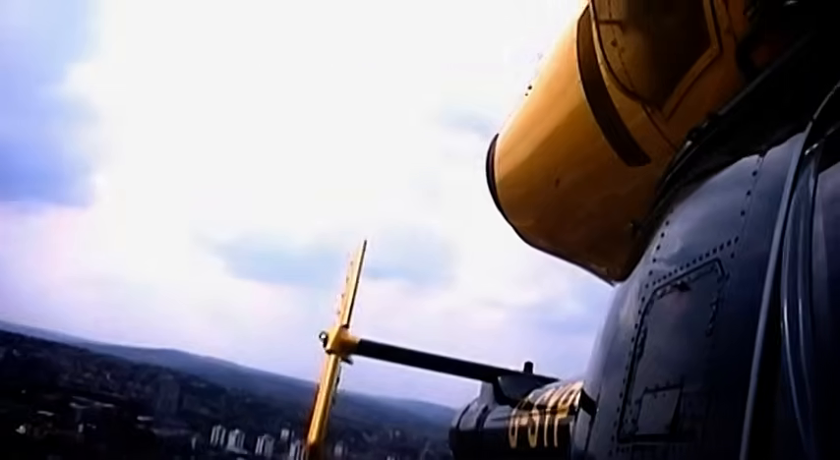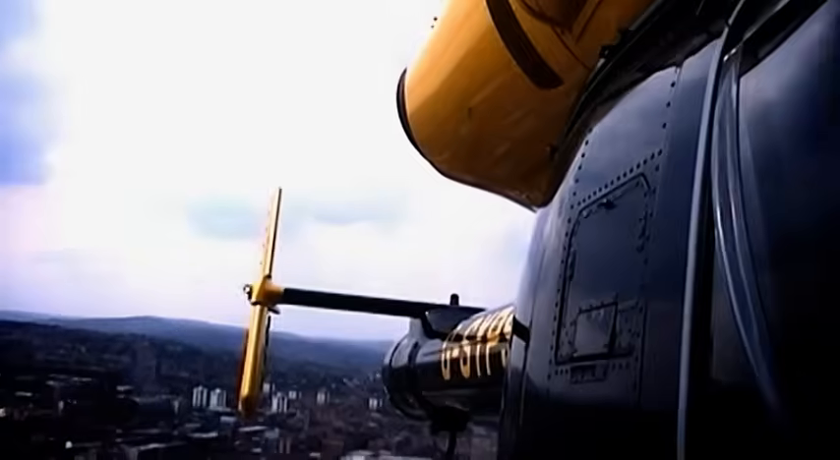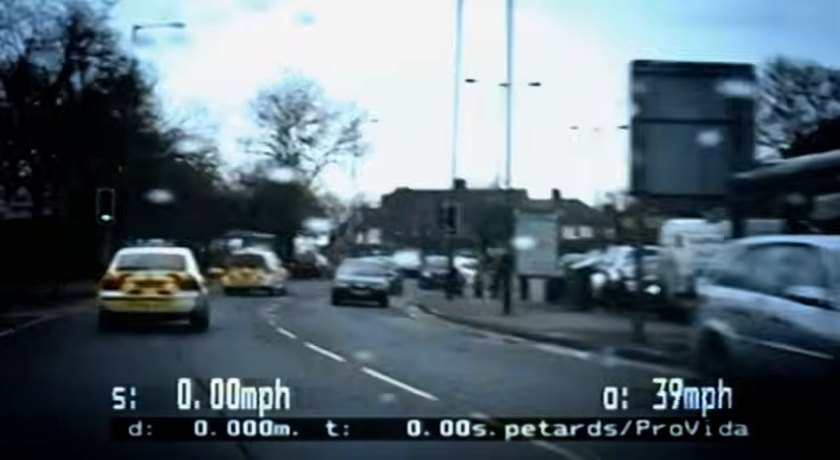He was always trying to get somewhere, but we had police cars coming from all directions, and he just wasn't going to stop unless he had to.